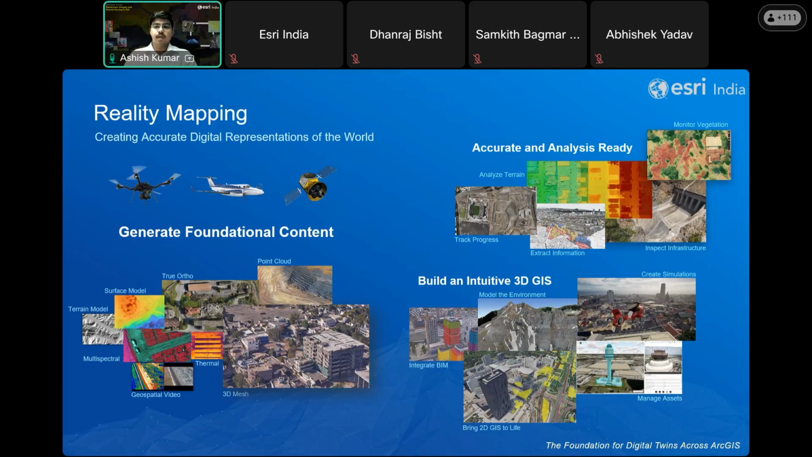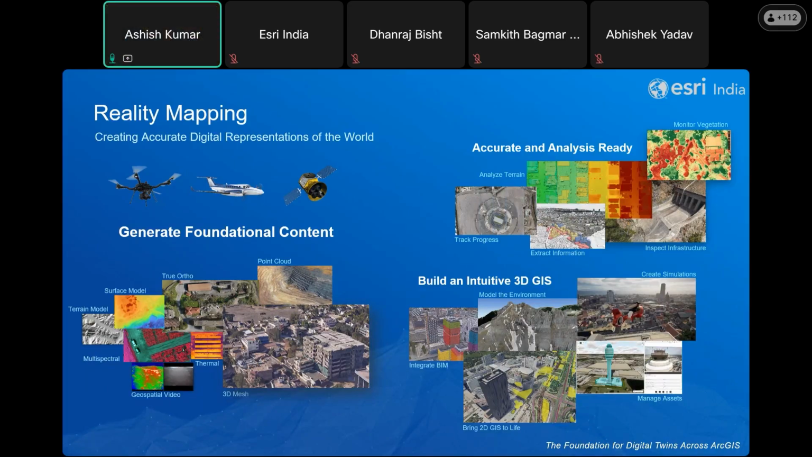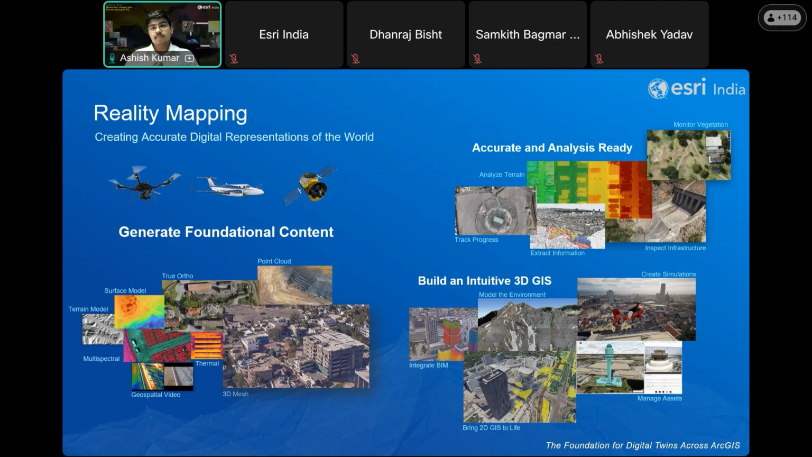You can integrate these to create and analyze a particular area. You can also include videos and geospatial data that can be associated with the right orientation data and create oriented images as well.